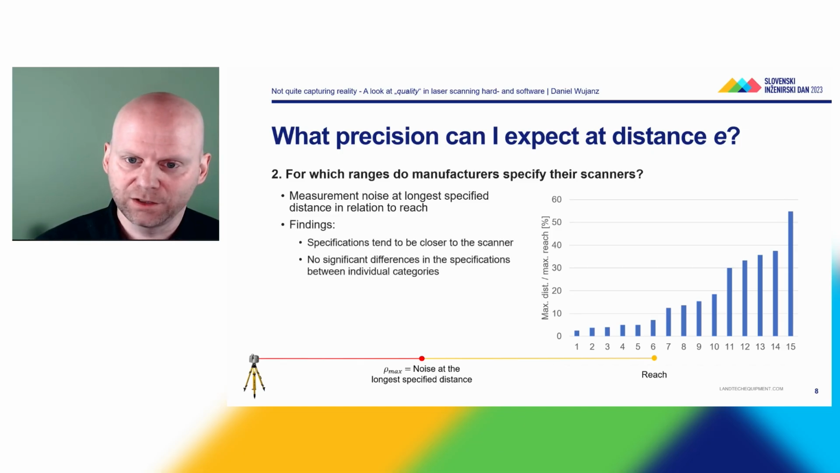So the findings of the small experiment: the specifications tend to be closer to the scanner. None of the manufacturers goes even close to the maximum reach. And you couldn't see any significant differences in the specifications between short, mid, and long range scanners. So again, it's an entire mix.